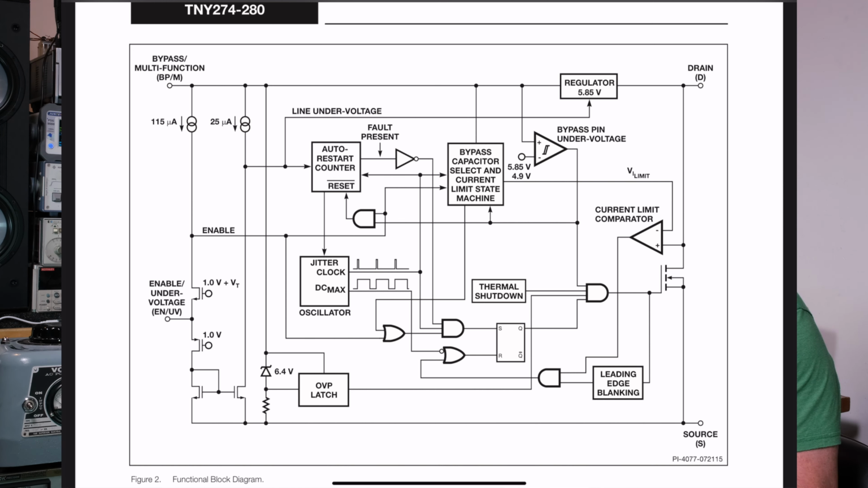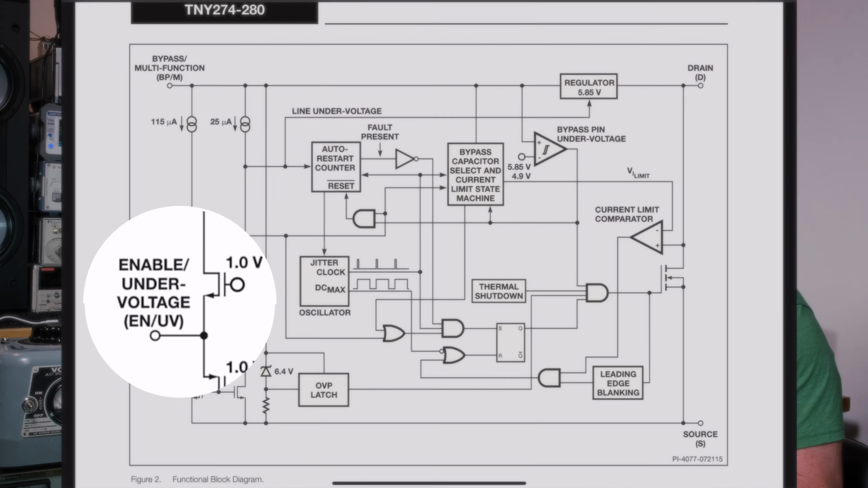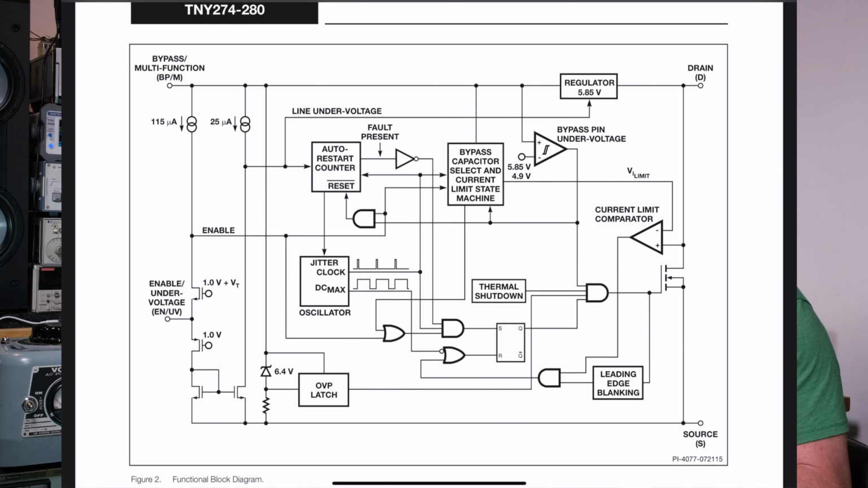You can see the two current sources on the left, and then going across the right, you can see the regulator to the far right. And those other connections go down to power, like the OVP latch in the bottom left corner and all your other circuitry in here, okay? But the fourth pin that you can see is on the bottom left corner, and that says enable under voltage, okay? So that's your enable pin. So those are the pins you have, and yeah, there's a lot going on.